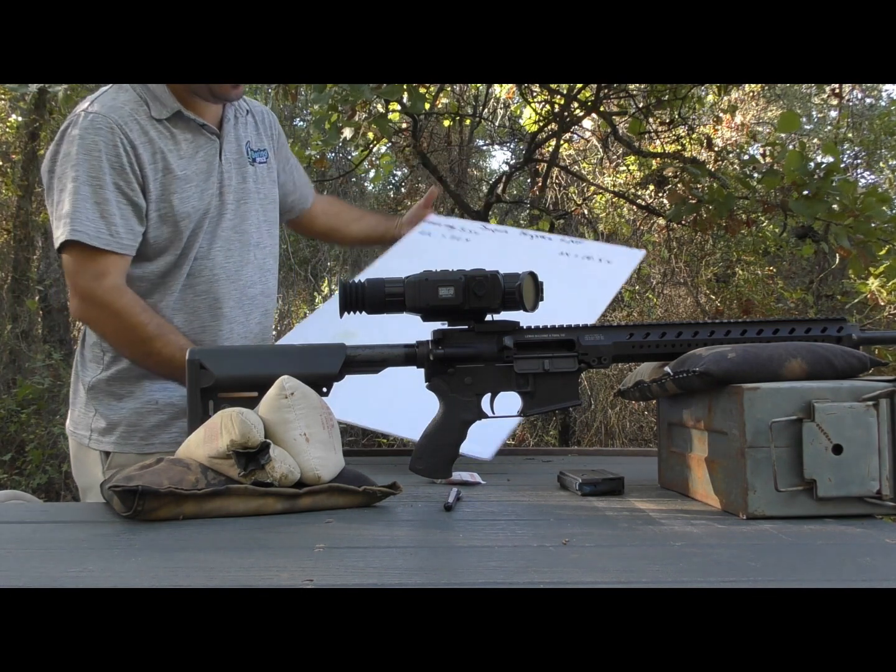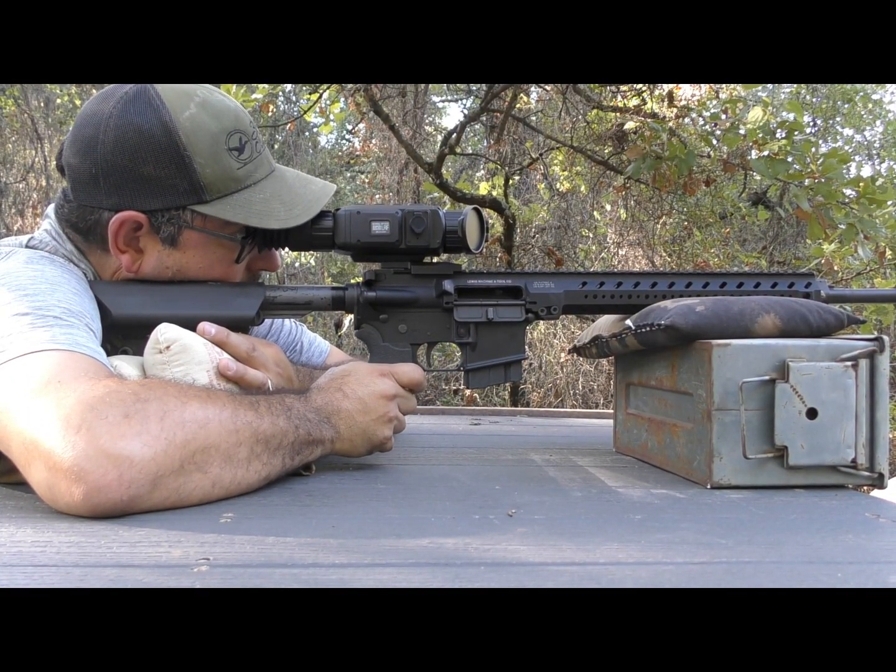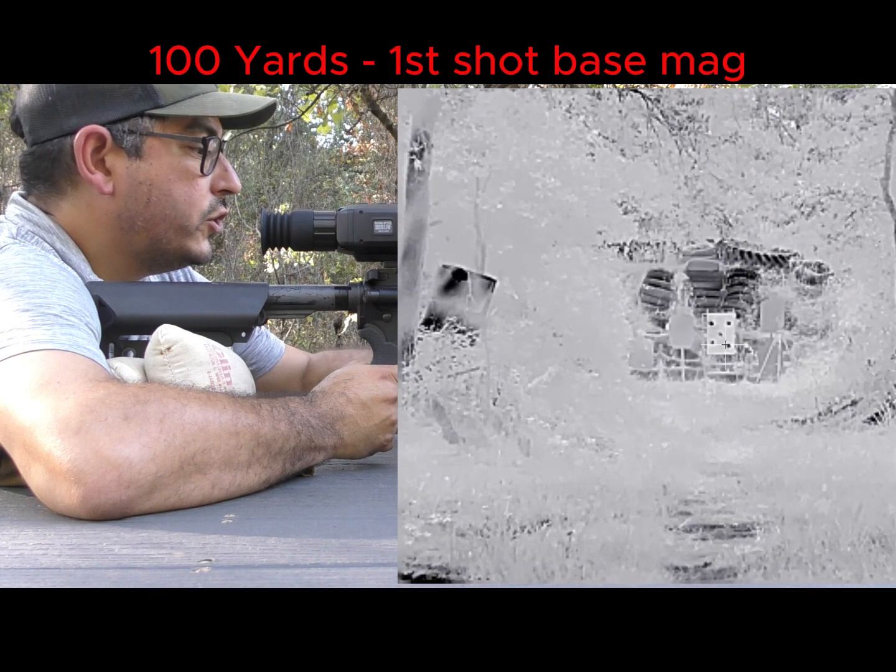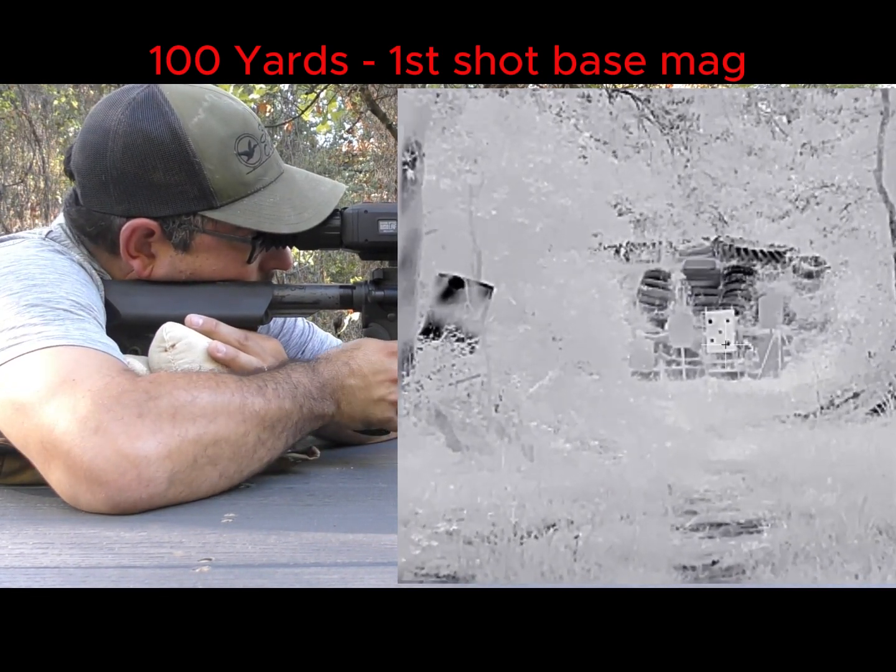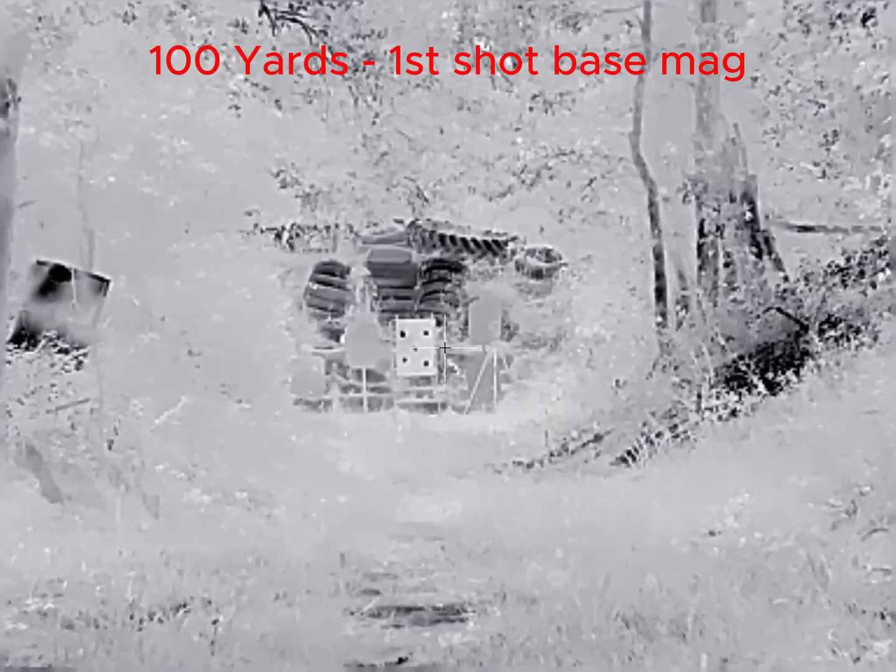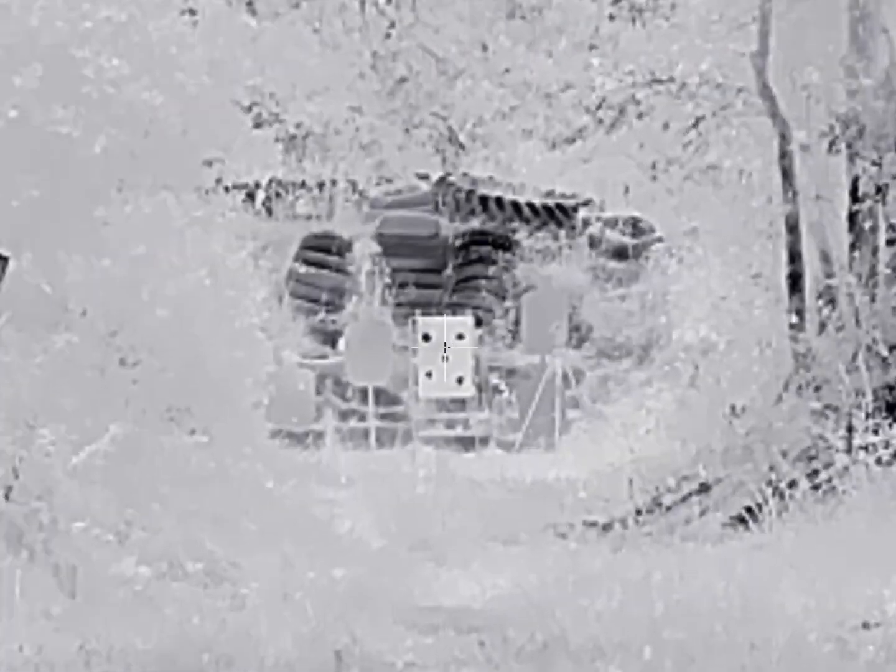All right, let me cut these hand warmers and go close to target, and we'll do the digital zoom test. So you'll see 5 hot spots. We're not going to use the middle. We're going to start on the low right, which is set up for base magnification. One shot on that. No powder. Okay. We are going to increase digital magnification to 7 times.